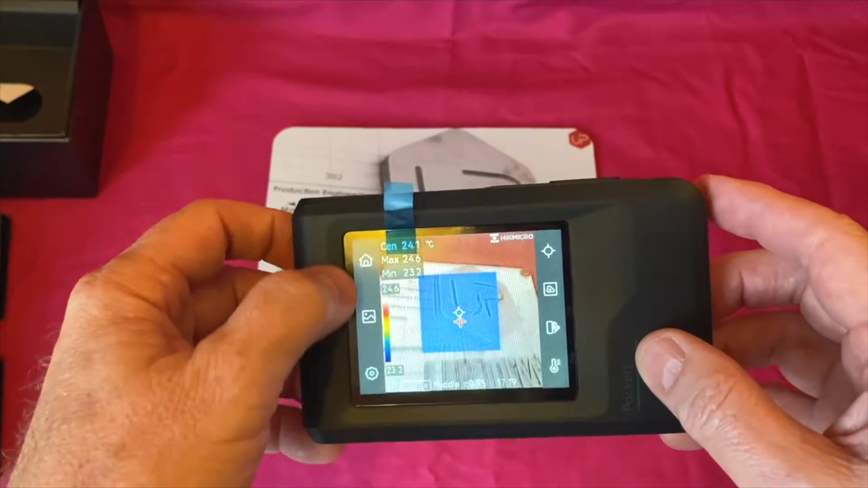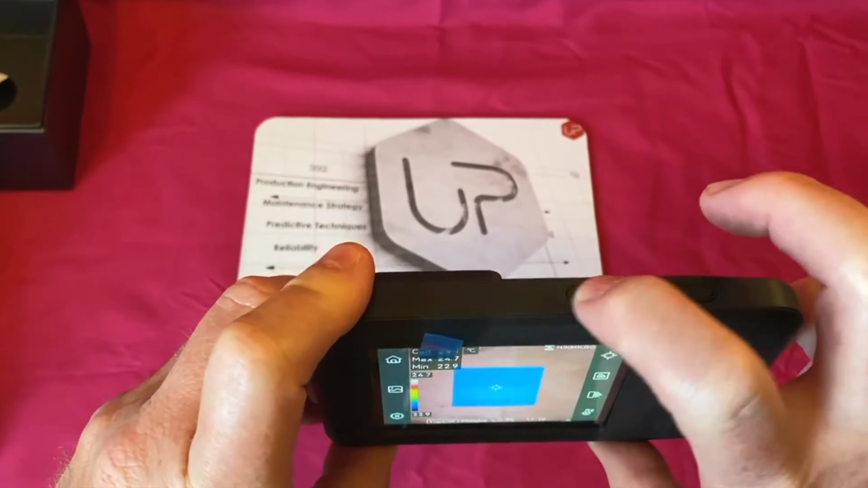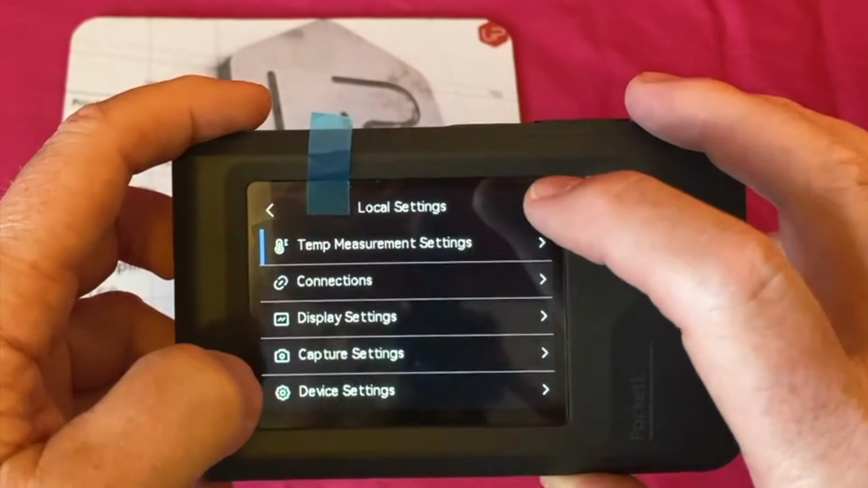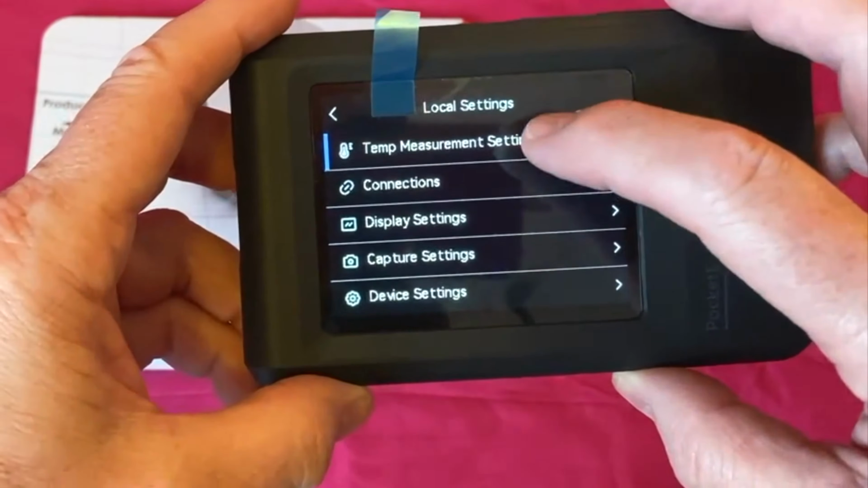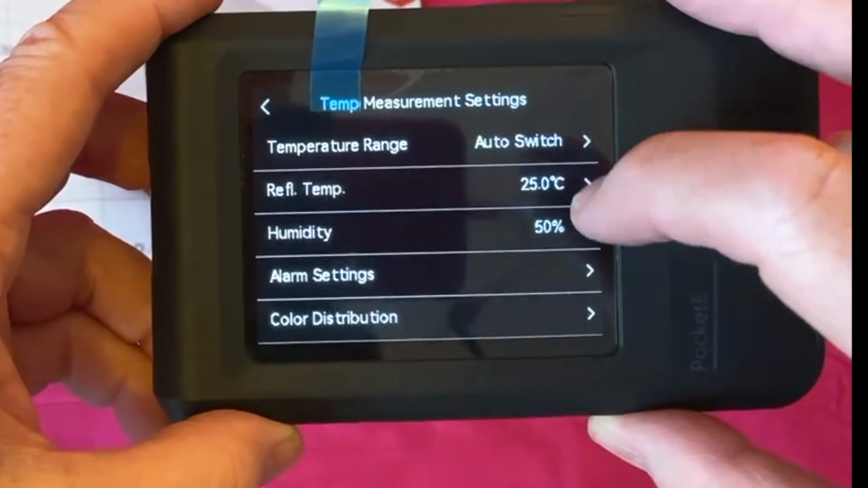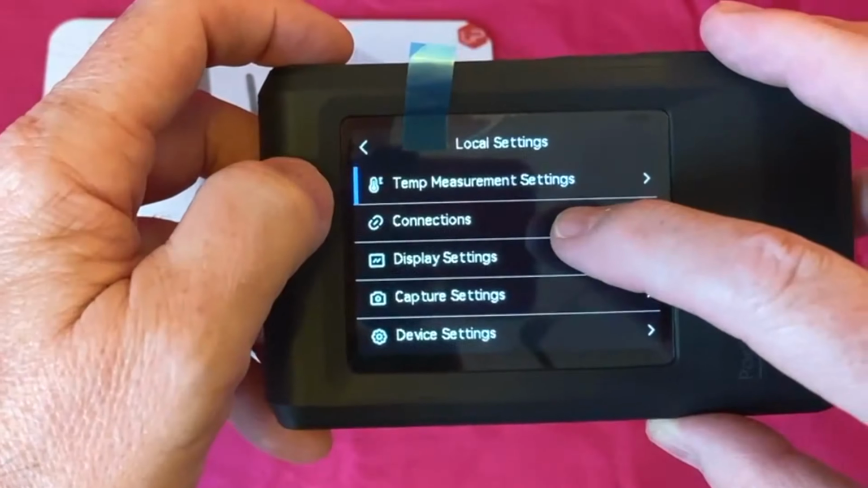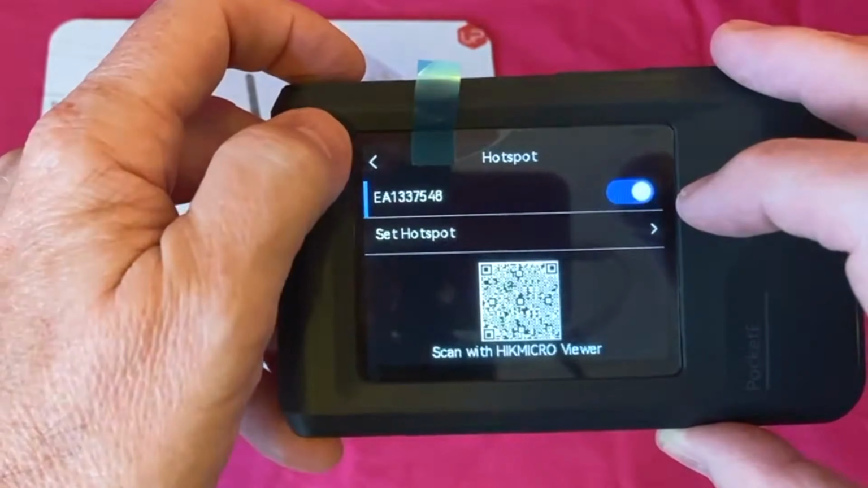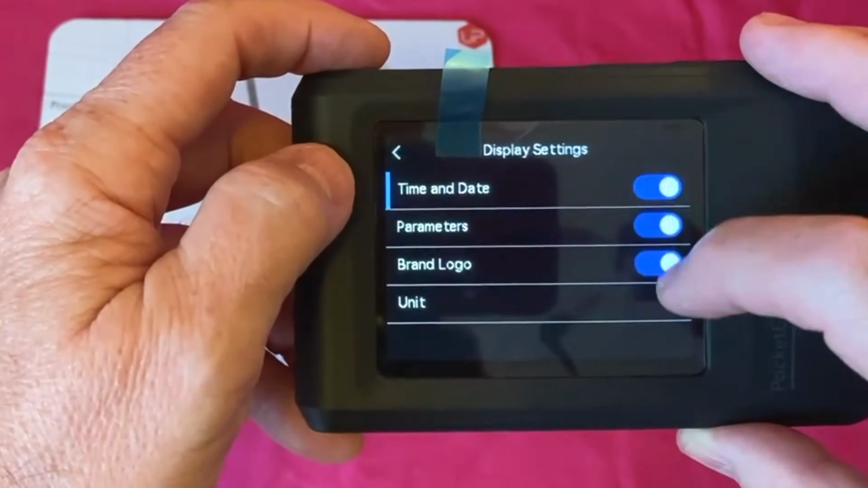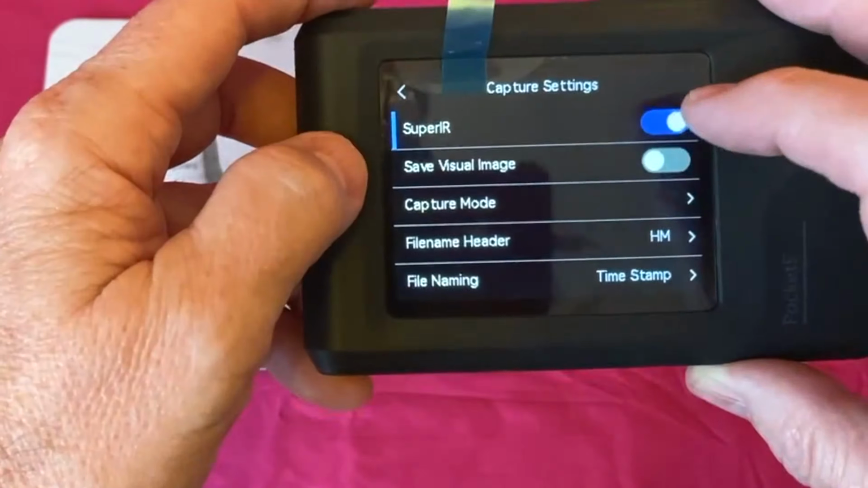This screen obviously got a menu down both sides. There's only 2 buttons on it, image capture video and on and off, because this is a touchscreen. So we can go to this wheel at the bottom, and we can change our measurements here. So I've got on emissivity 0.95, 25 reflected temperature, 50% humidity, and then we can connect it via a hotspot. I've used it on hotspot, it works okay. The display settings, so we can have the brand logo on and off, or time and date. Capture settings, so I've got on Super IR.